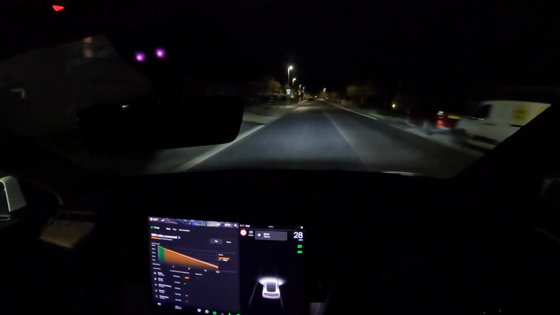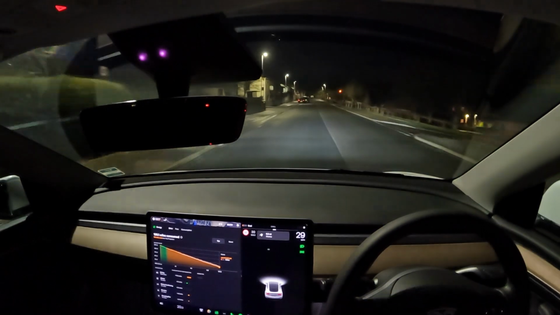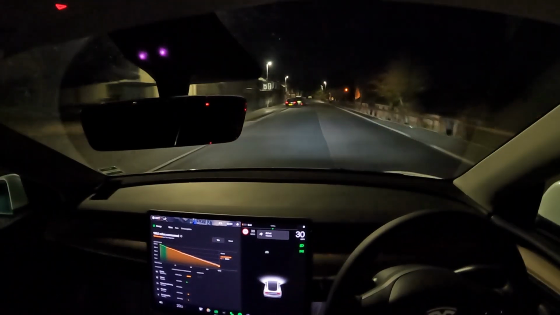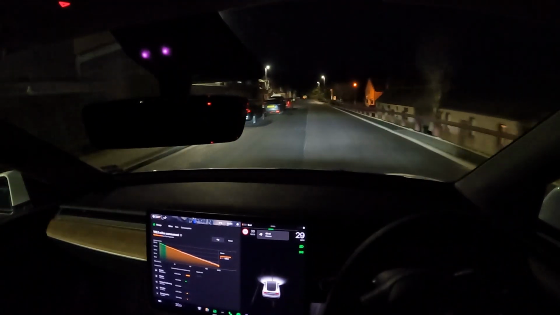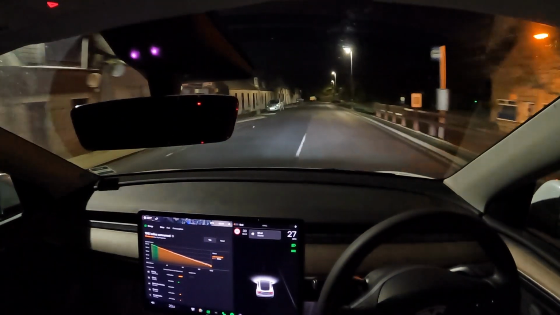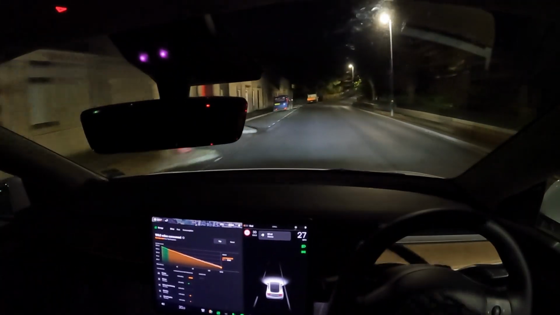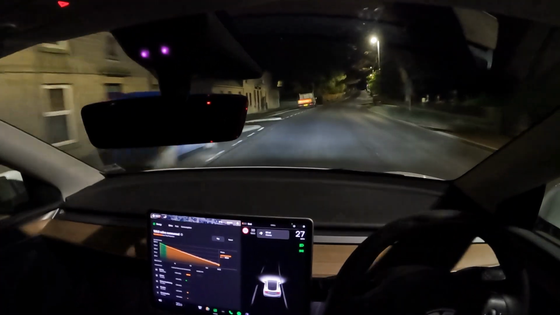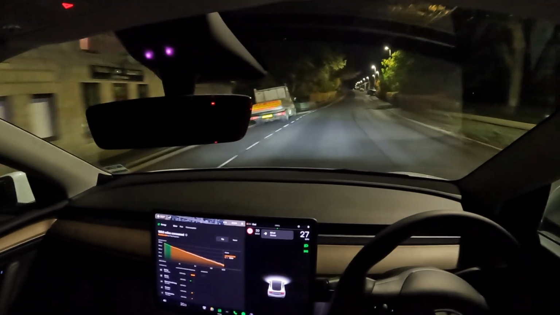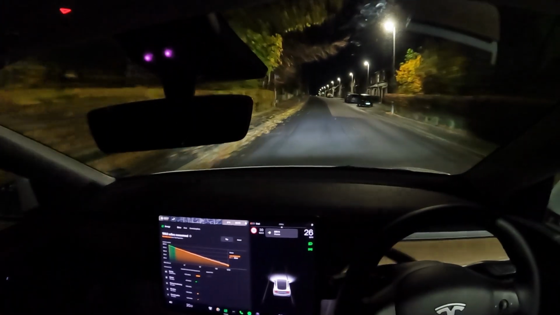I'm arriving home now after 199 miles from Edinburgh Airport, and it's been a relaxing trip. So my question at the beginning, as I was crossing the Forth over the Queensferry Crossing, was, does Autopilot make trips like this, especially at night, more relaxing? And the definitive answer is yes.